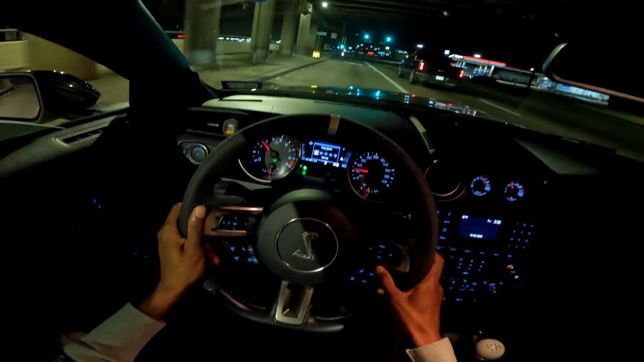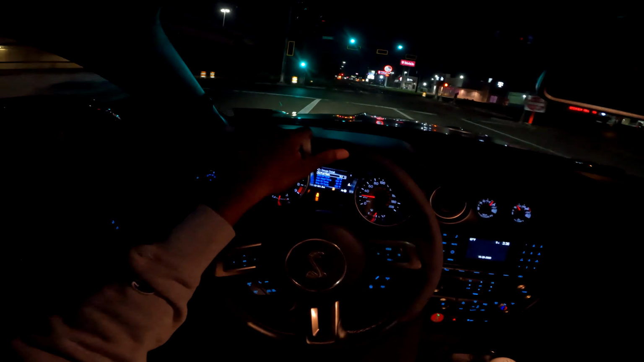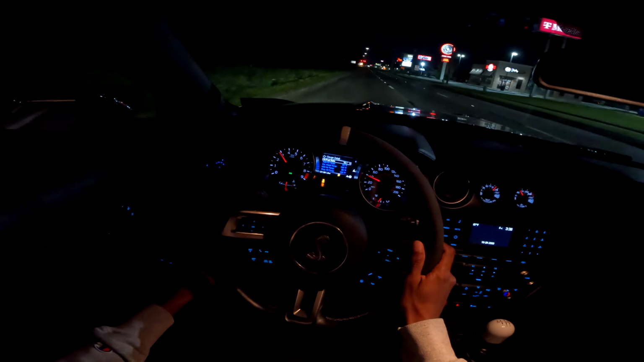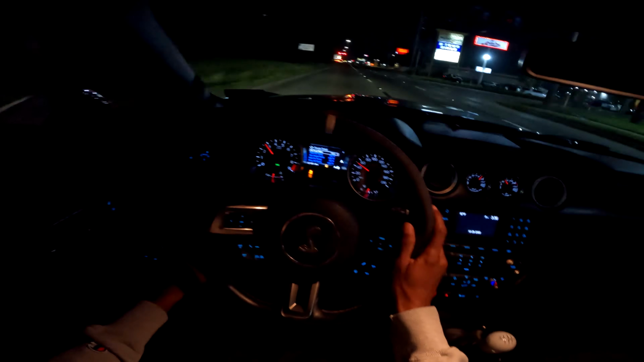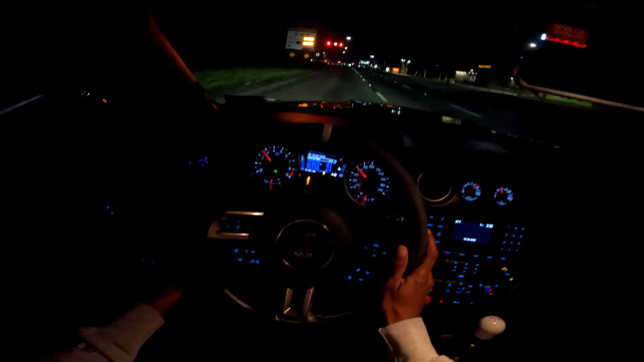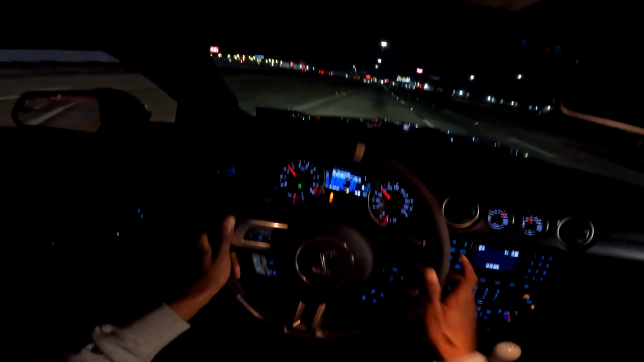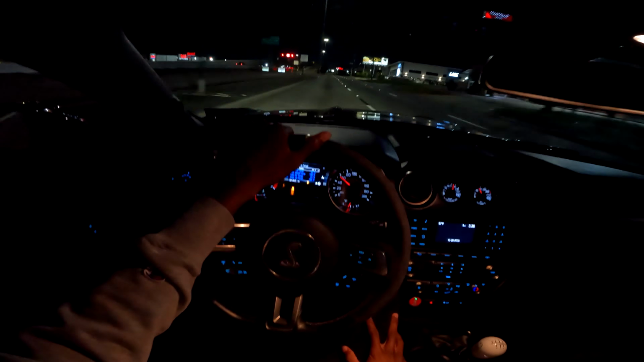All right, we are behind the wheel. It has been a minute since I have done a late night POV. Oil temp still gotta warm up, it's only 165. I'm gonna be giving you guys kind of the passenger POV in this vid as well, because a lot of you guys seem to enjoy that during the daytime POV, so we'll do it again for the nighttime.